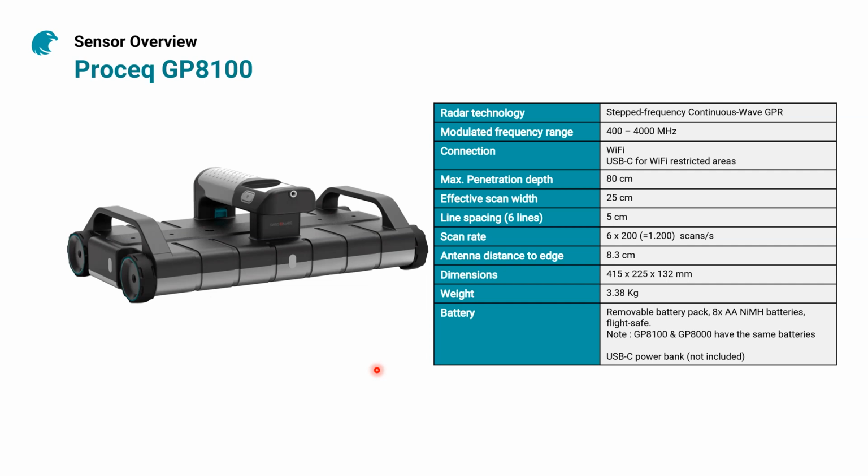The connection capabilities of the unit are mainly the Wi-Fi that connects the GPR with your iPad. And as we said before, for Wi-Fi restricted areas, you can use a USB-C connection. The maximum penetration depth that you can get with the unit is down to 80 centimeters, and it's by far the deepest penetration you can get from a concrete GPR in the market at this moment.